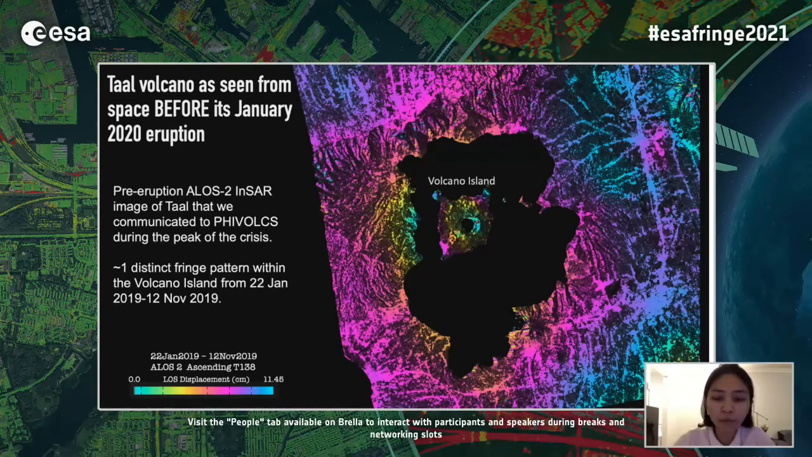And here in this slide, as you can see, is one of the first pre-eruptive ALOS-2 InSAR data that Paul produced. This data was from the Ascending Pass. It covered 10 months of deformation between January 2019 and November 2019. And here you can see that there is roughly one distinct fringe pattern within the volcano island.